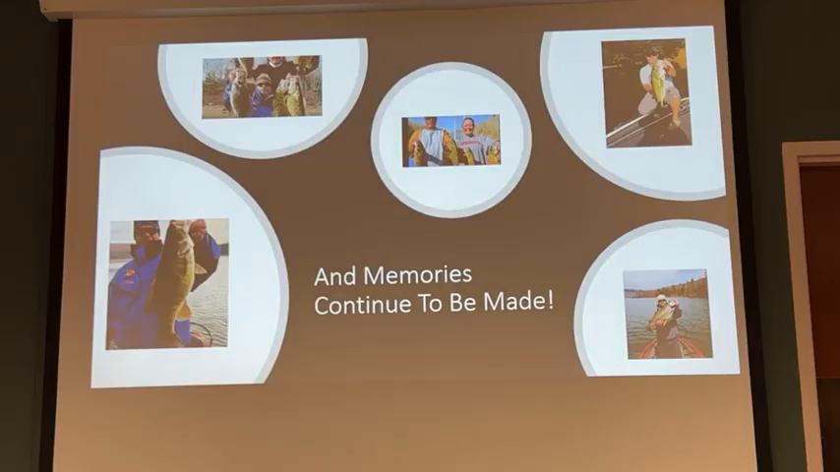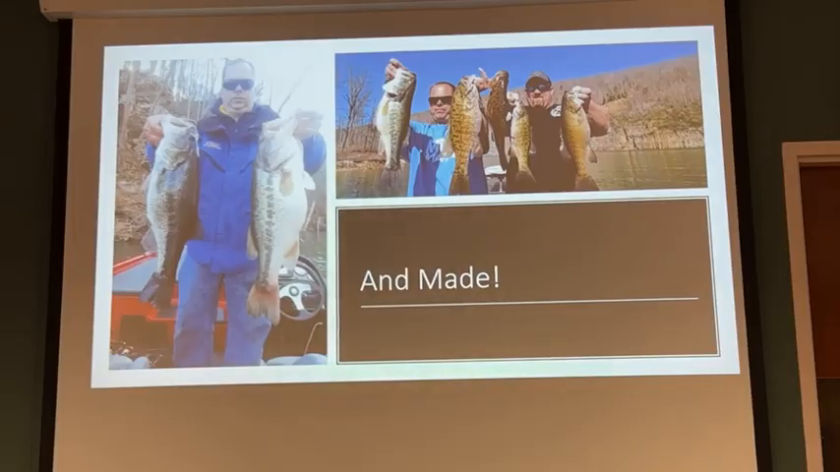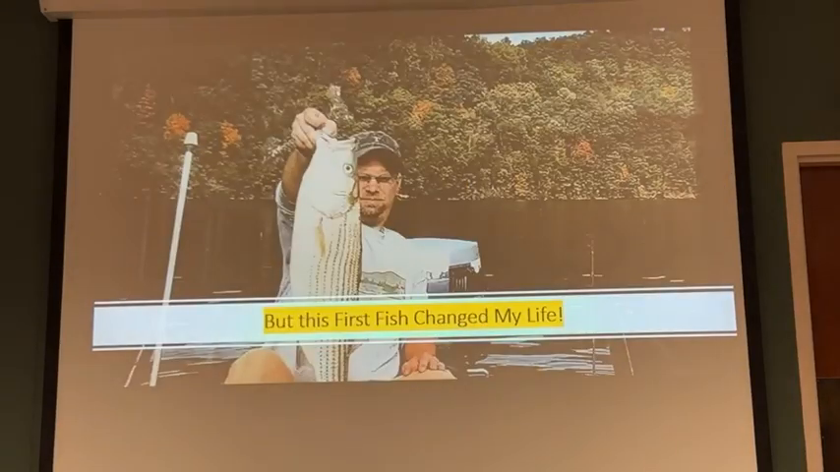So after I got the boat, my partner, my wife, and I just went all around catching all kinds of stuff, and I live to be on the water. Next slide, just more pictures. Again, my forte was bass fishing.